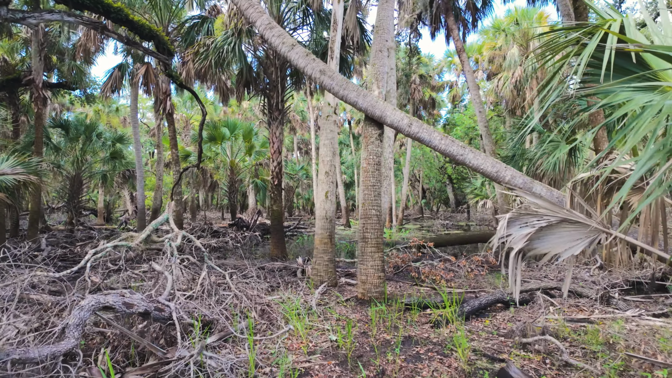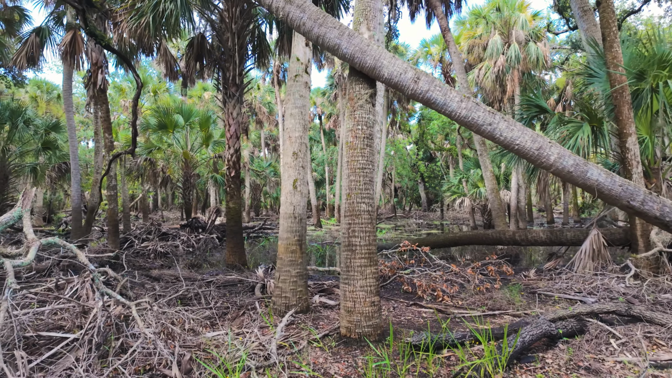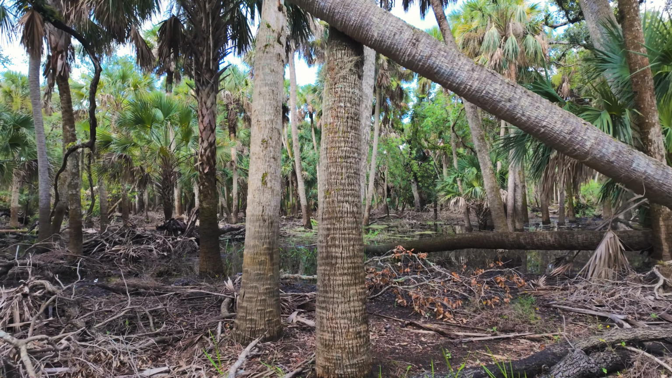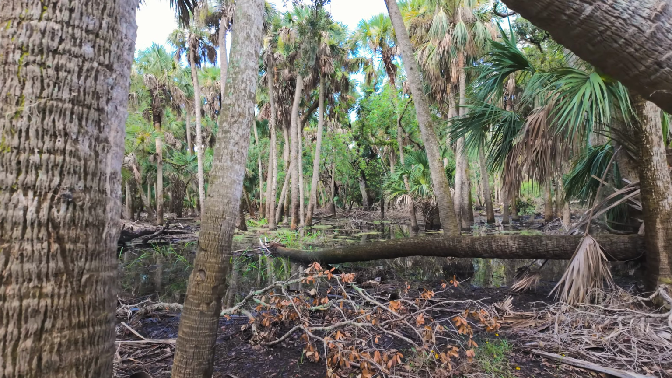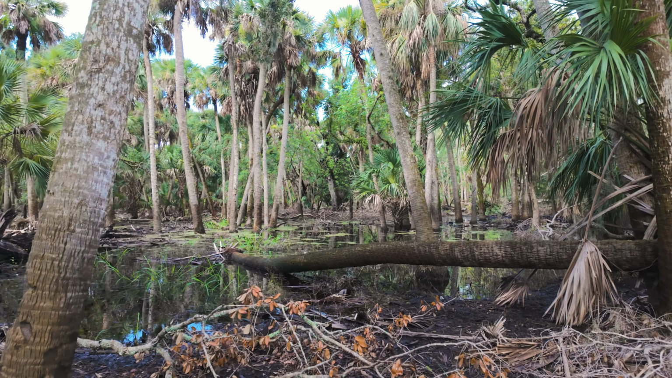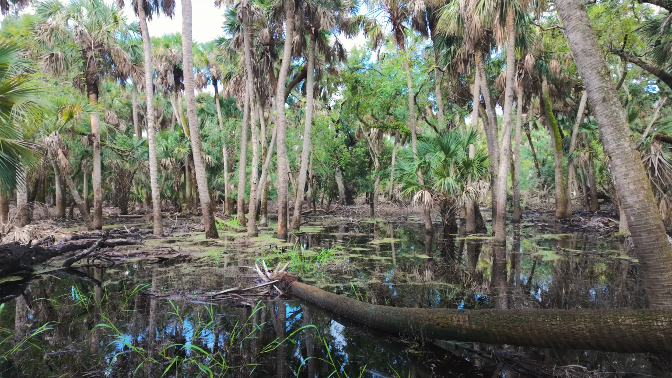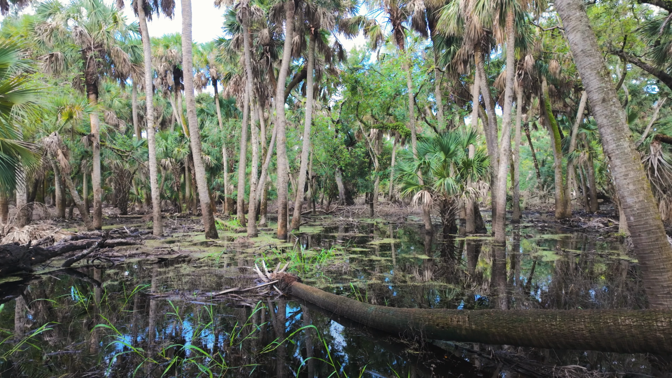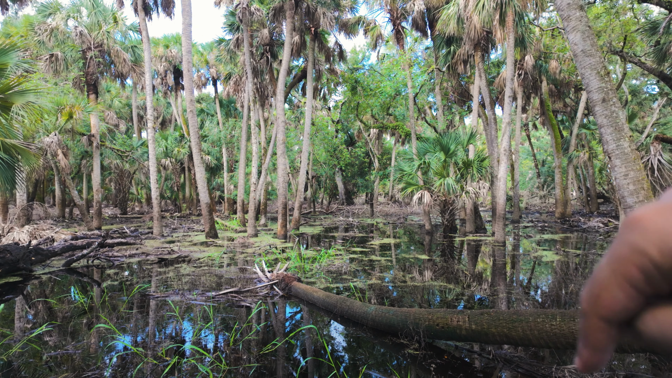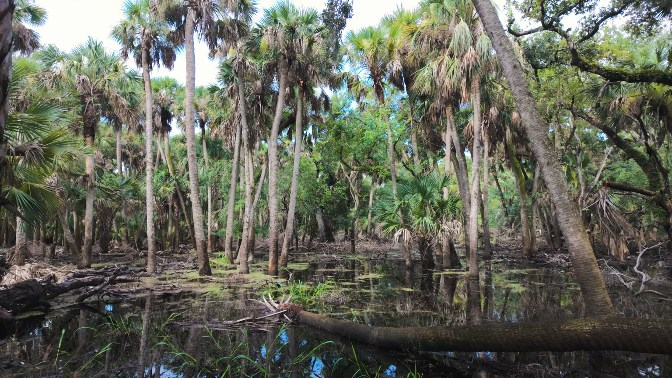I saw this scene from the road. What I like is that it's a little bit flooded, so that water might create some nice reflections. And I have this fallen sable palm here. That might make for something interesting. I think it really screams Florida. You know, it has this fallen sable palm more over here. And I really love the flooded area, getting some reflections. Yeah, this is coming out really nice.